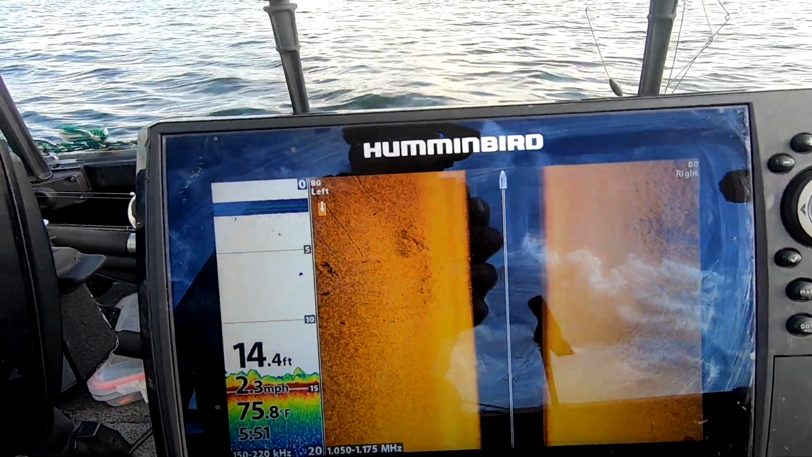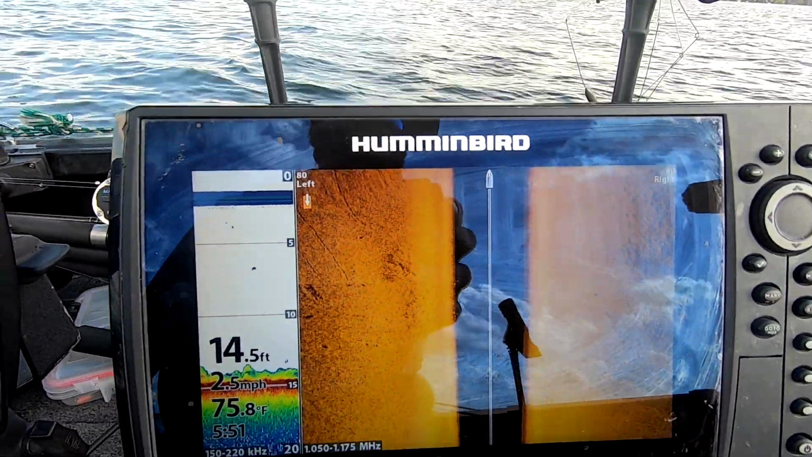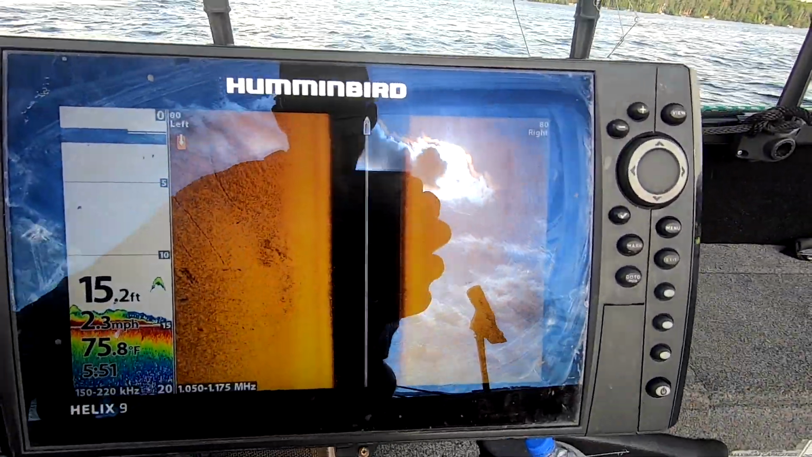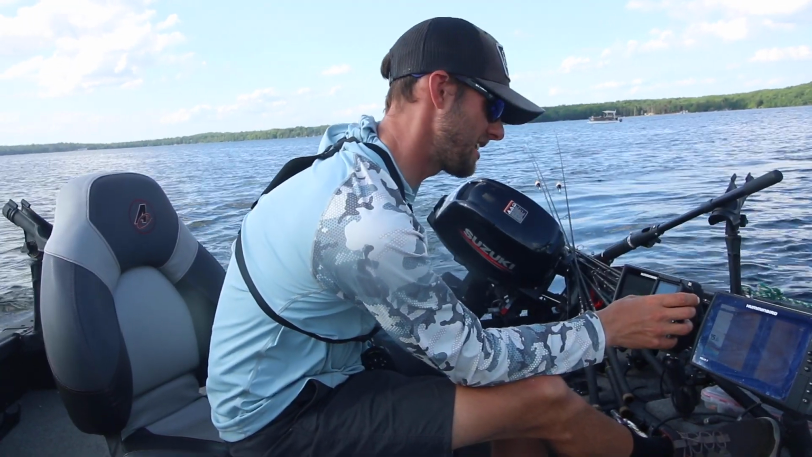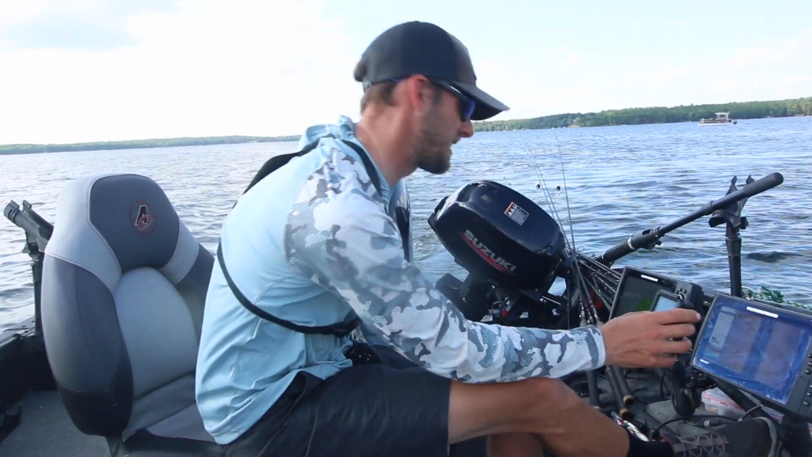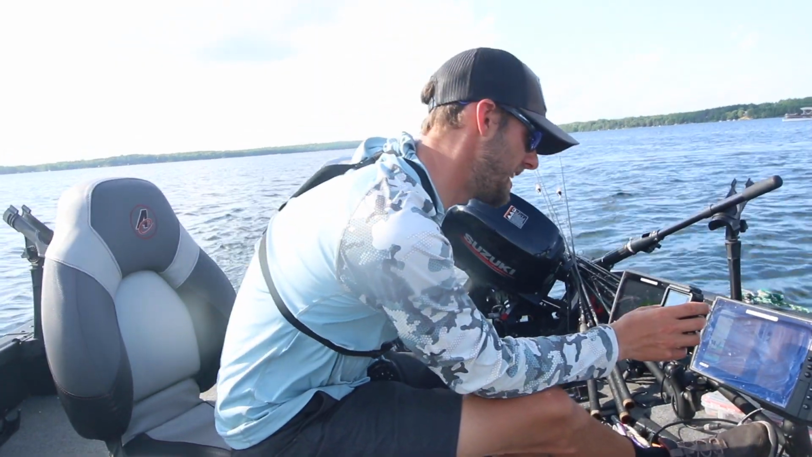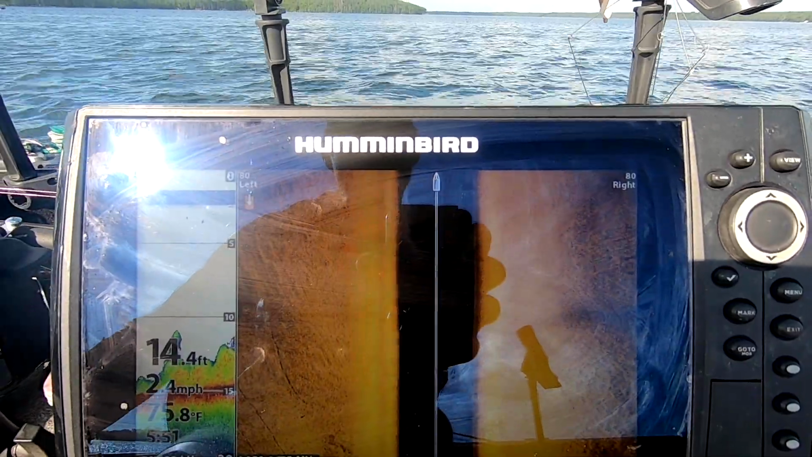And on top of this, it's much more likely we're gonna see fish with side imaging than we will with sonar, just because of the depth. And it just takes time driving around. That is just kind of the key to doing this, right? This isn't like you're just gonna come out here and plop right down on a big school of fish right away, right? That just does not happen. So we got some good weeds here for sure.